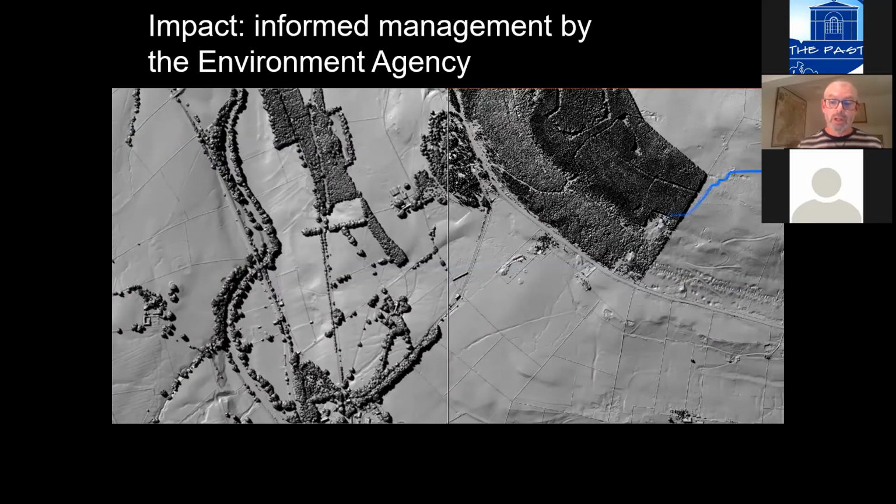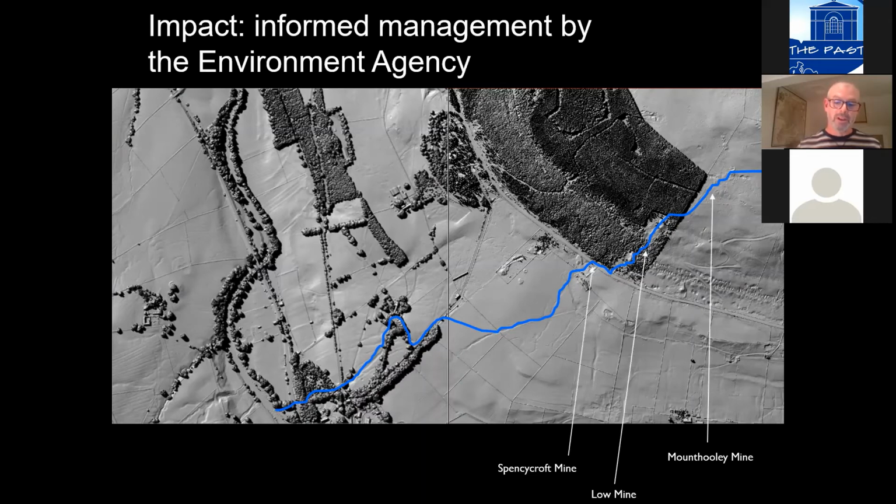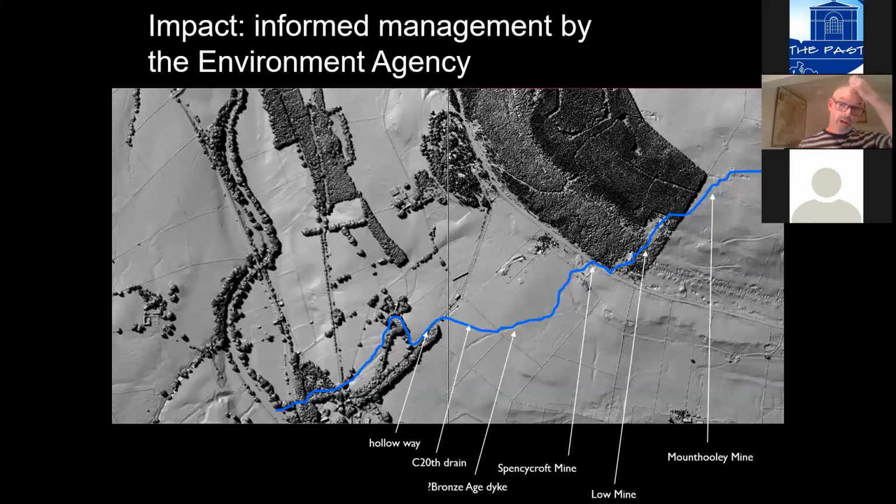So, for example, we were able to show them that one particular watercourse did this, and that it went through not one mine, not two mines, not even three mines, but there were also other historic features involved in that water trajectory. There was a Bronze Age head dike, a 20th century drain, a medieval or earlier holloway. I suspect it's actually a good deal earlier than the medieval period. It went past a late 18th century house and actually supplied the water to it.